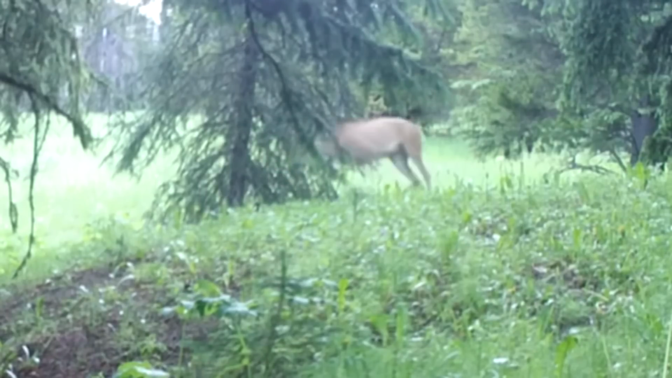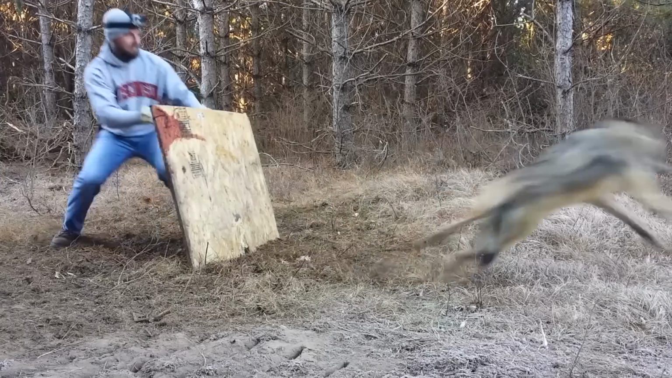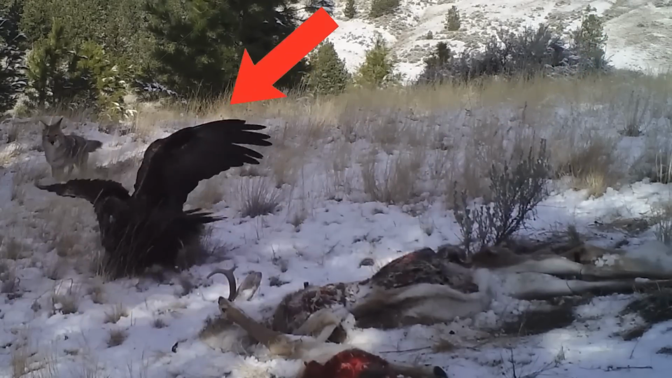Forests are full of mysteries, be it unusual animal behavior or some terrifying sightings. From the spookiest to the creepiest or weirdest of all, hang in there, as here are some of the most chilling things caught on trail cams that no one would have seen otherwise.